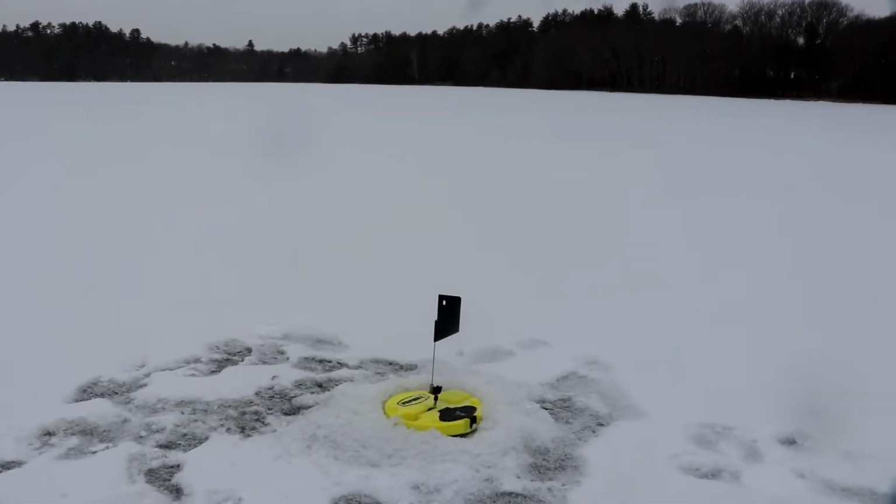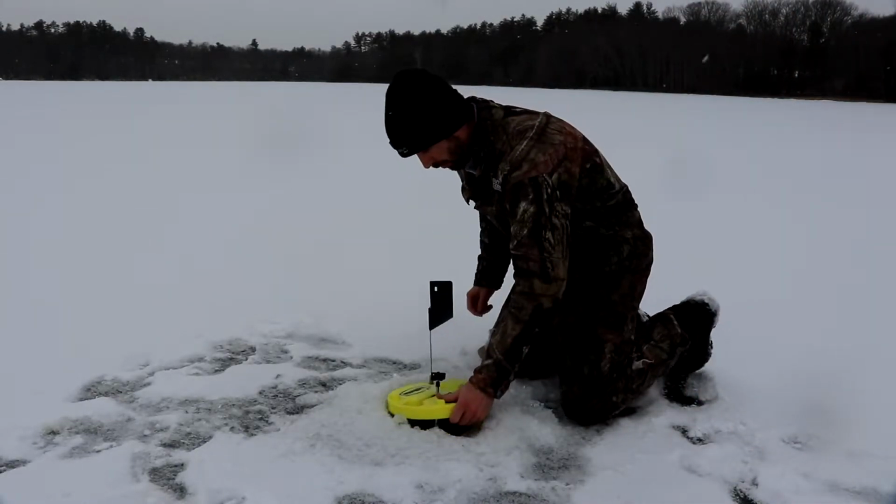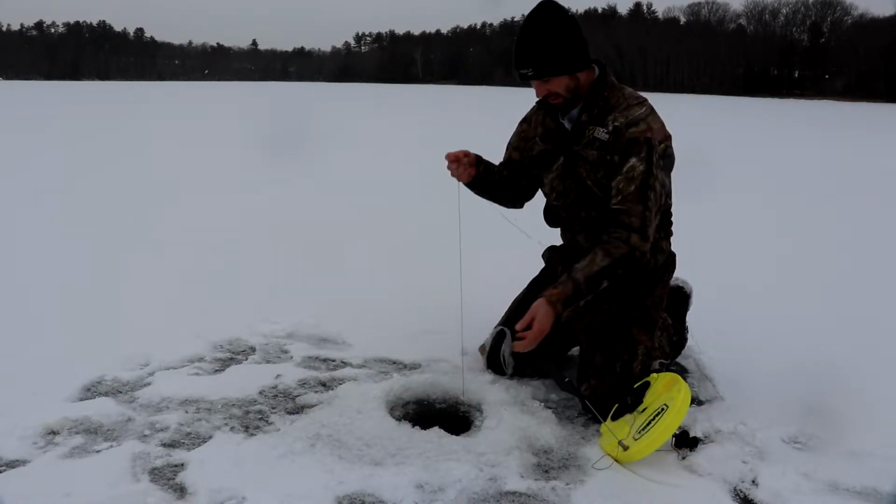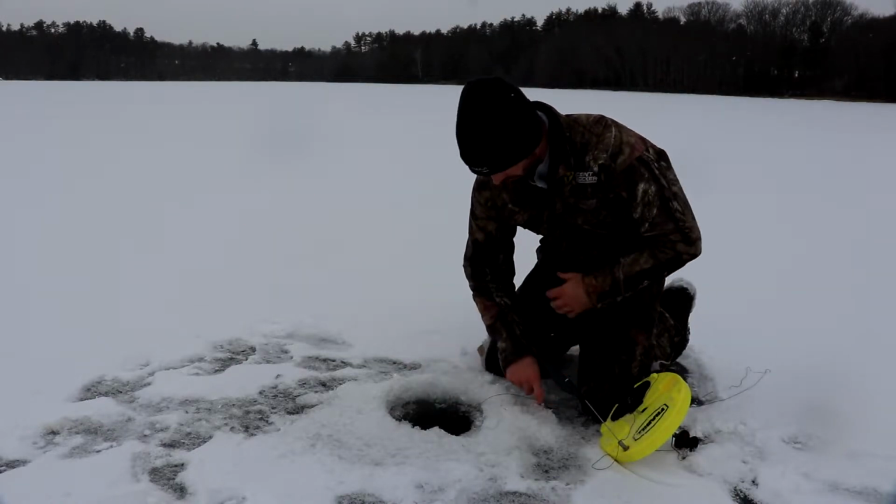Nothing in the bob house, but just got 2 flags that popped off at the same time. Hopefully I get a smallmouth. Super tiny. And he spit it.